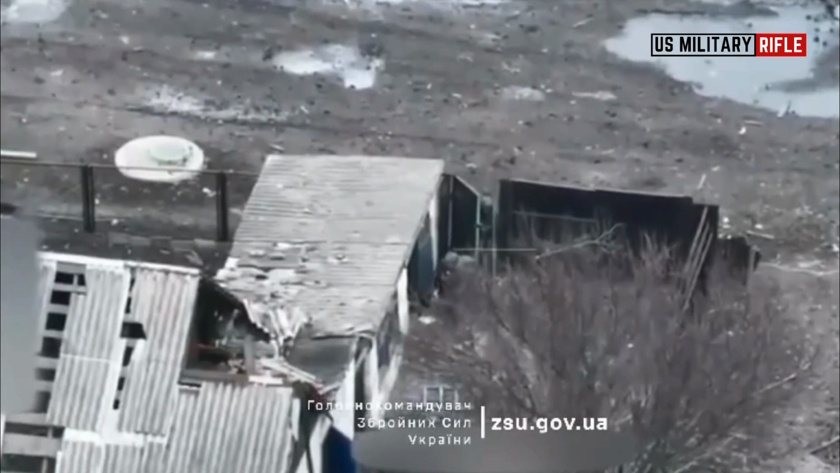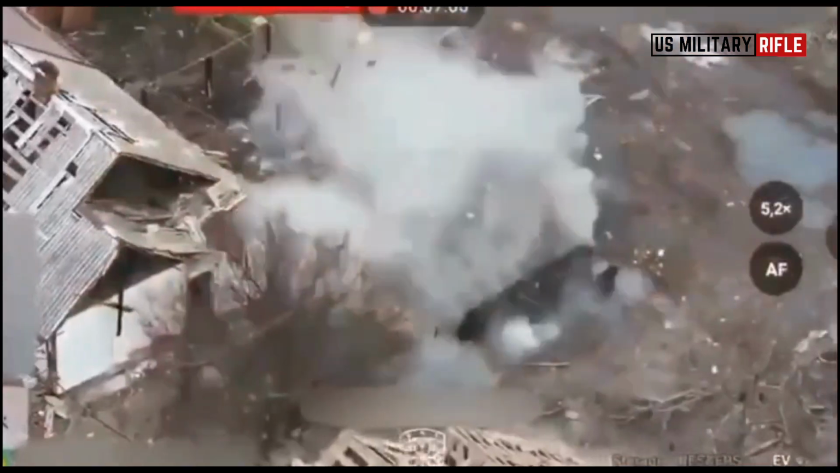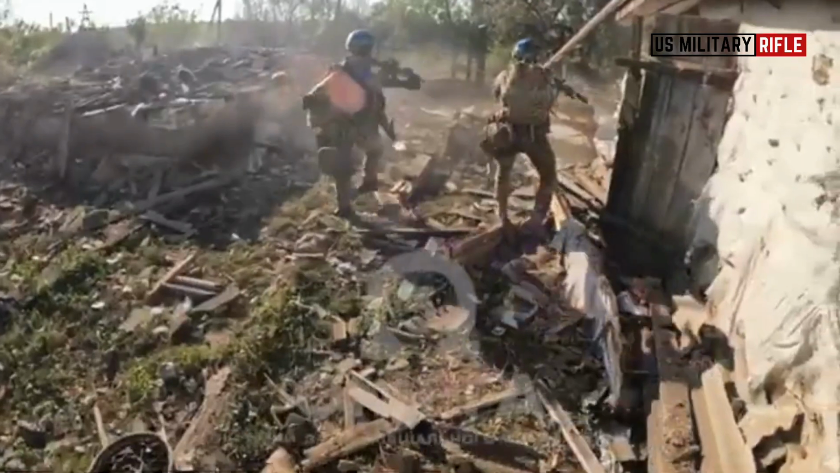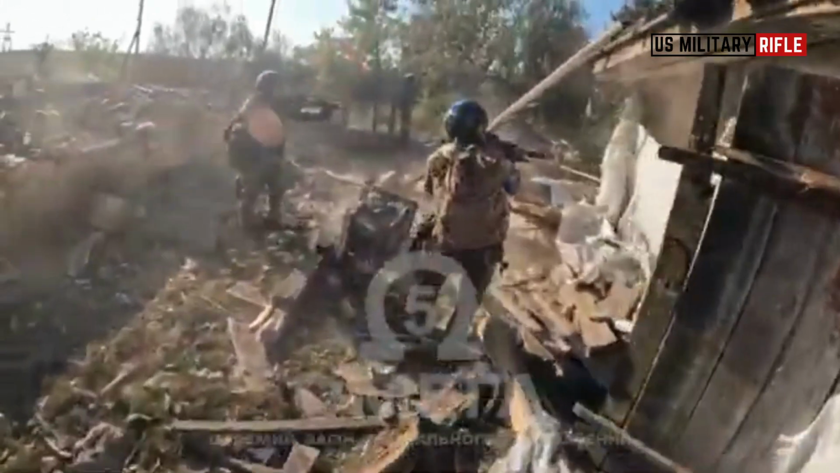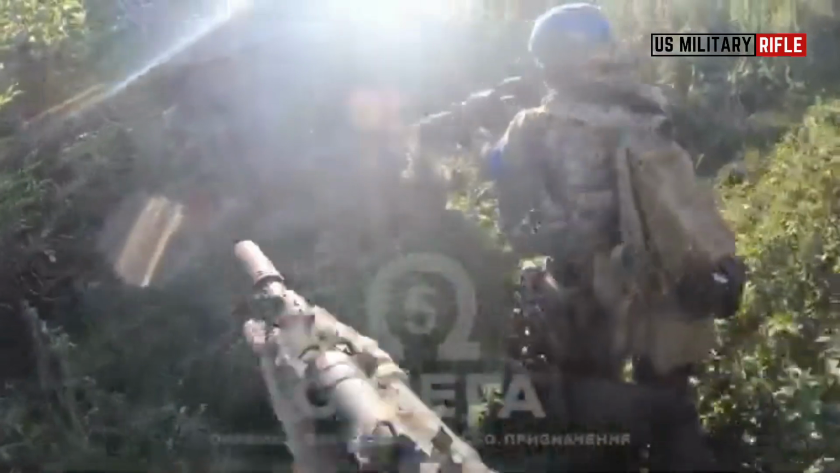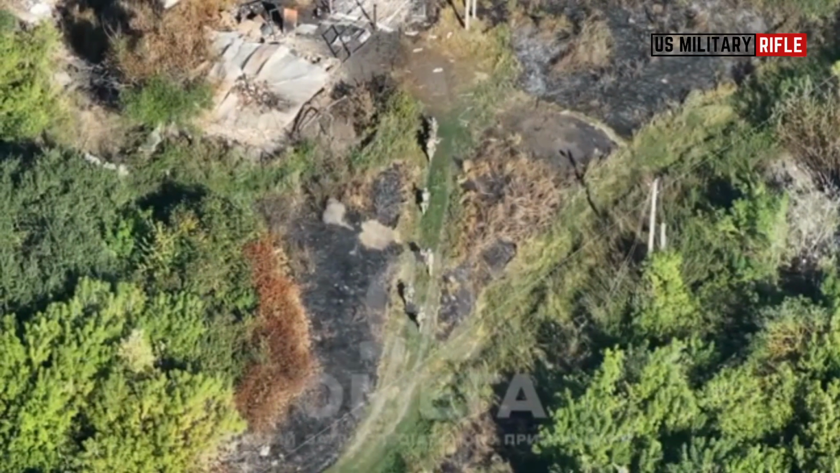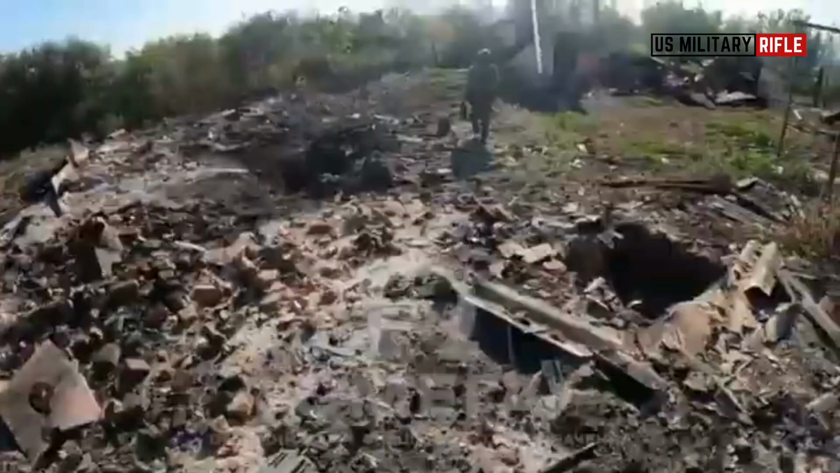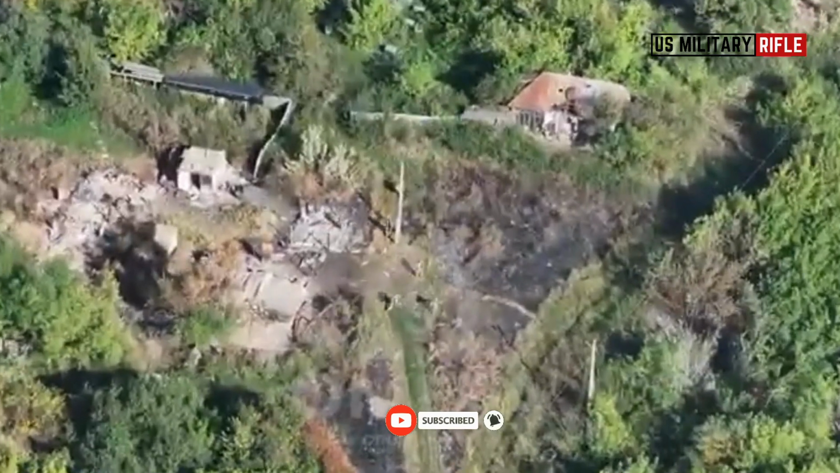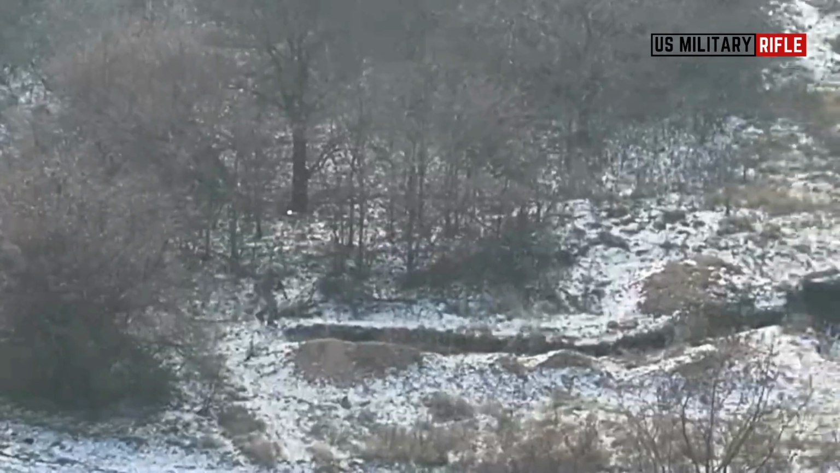Despite their advantages, the Ukrainian soldiers faced significant challenges. The North Korean troops had already taken positions in forested areas and houses, which provided them with natural and structural cover against Ukrainian aerial reconnaissance and drone strikes. Clearing such terrain required meticulous planning and could have exposed the Ukrainian special forces to ambushes. Additionally, the persistent risk of Russian reinforcements arriving to bolster the North Koreans added a layer of urgency to the operation. Ukrainian forces had to act decisively before the enemy could regroup and launch further assaults.